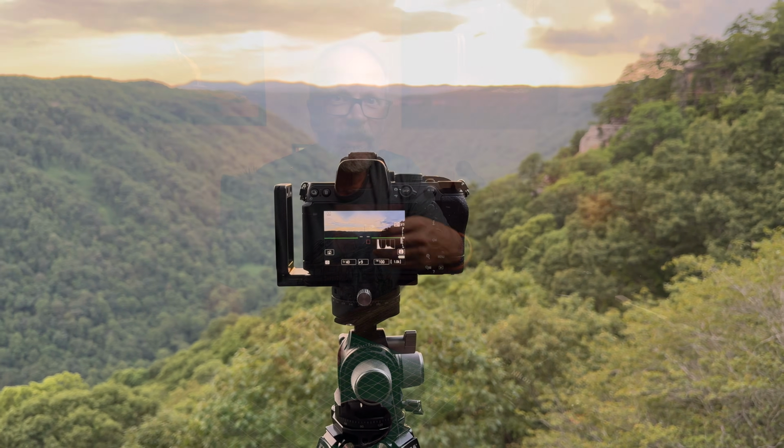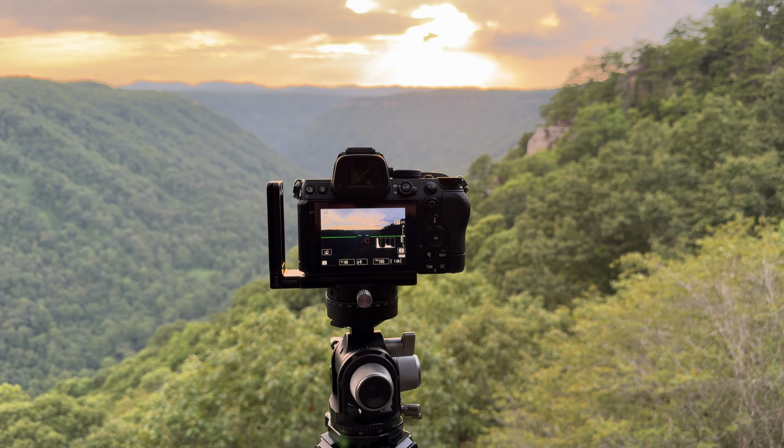So why would you want to consider even dabbling in this genre of photography, infrared landscape photography? Really, for me, it can potentially allow me to expand my shooting hours. With visible light photography, the normal photography we're used to with our normal cameras, we really are looking for that softer light. We're looking for that early morning light. We're looking for that late evening light.